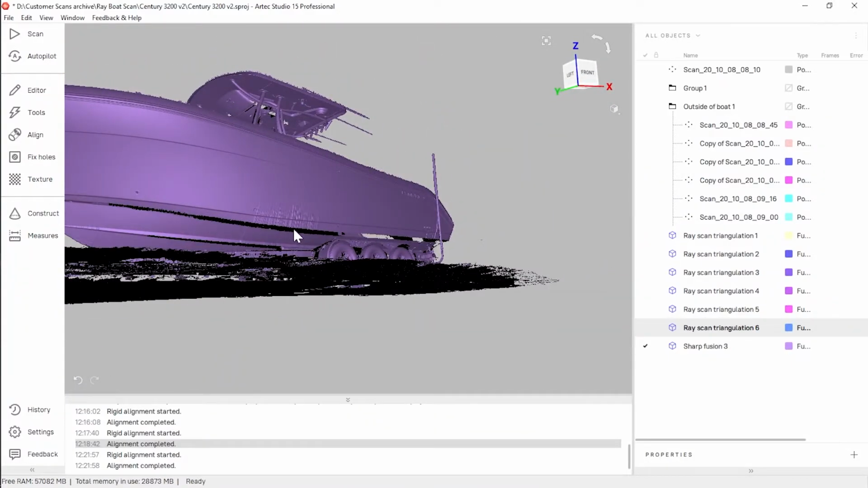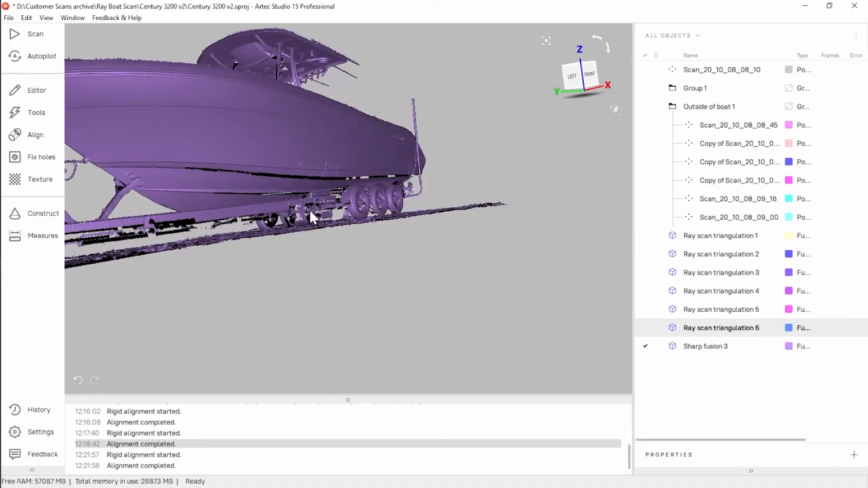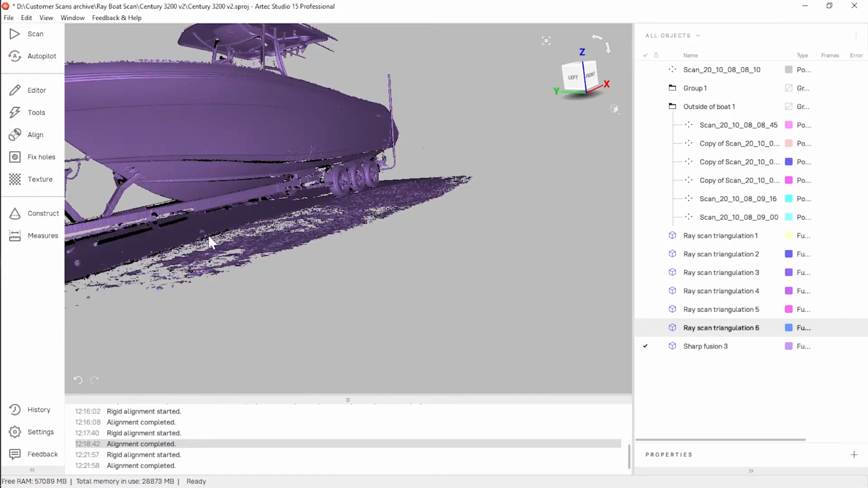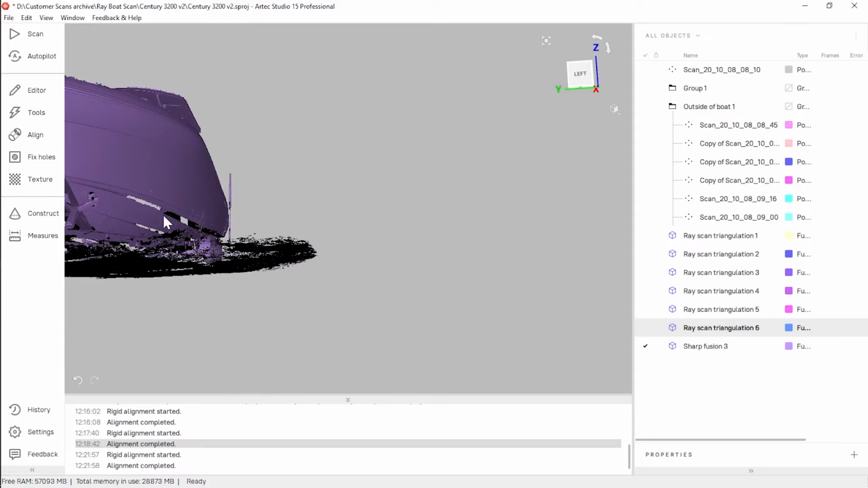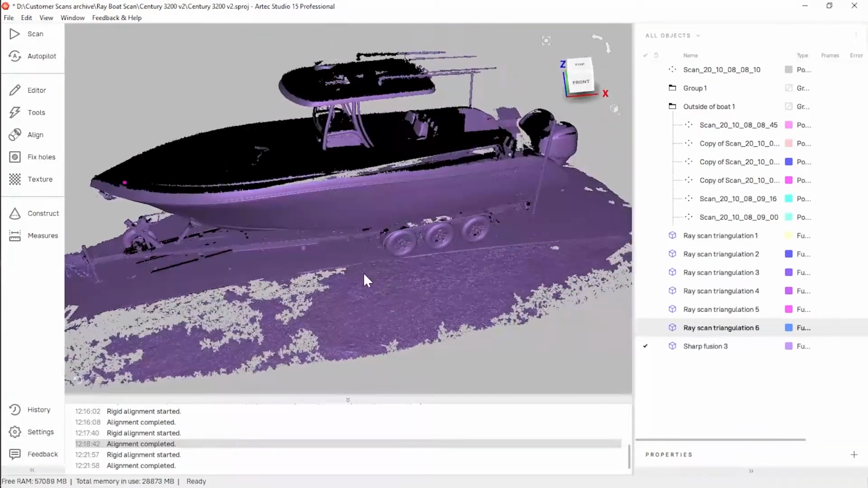Same with a couple of these areas down here. That's just where the Ray was positioned. It couldn't quite see there. We could have grabbed a couple extra scans, one from maybe the ground right here that could have seen up in that area a little better. Would have grabbed that as well.